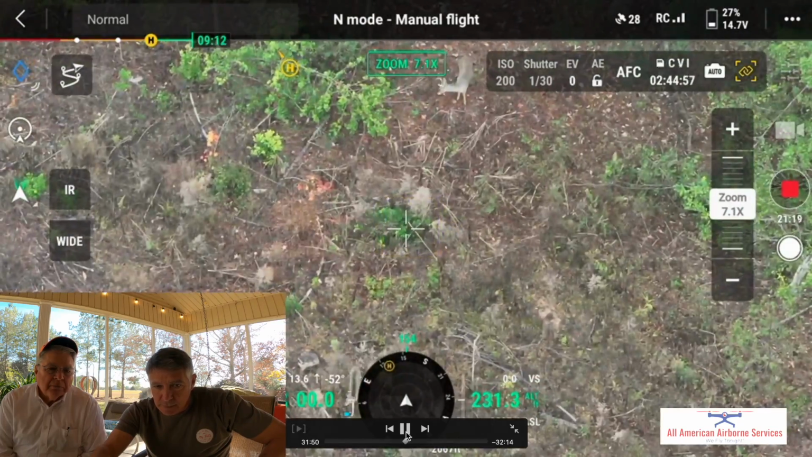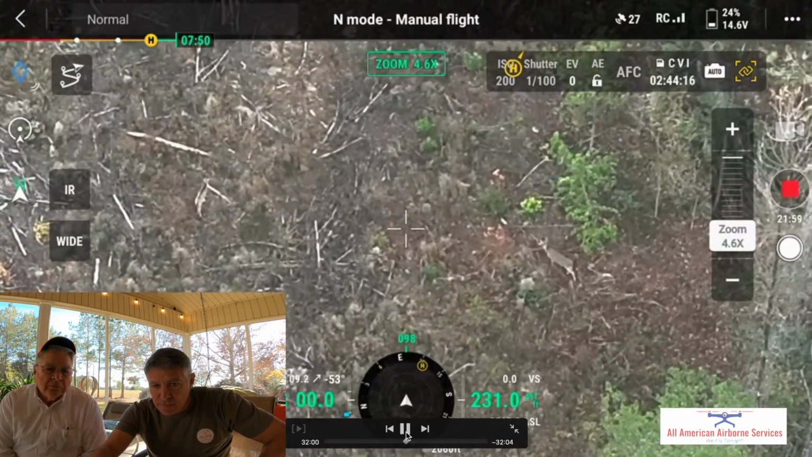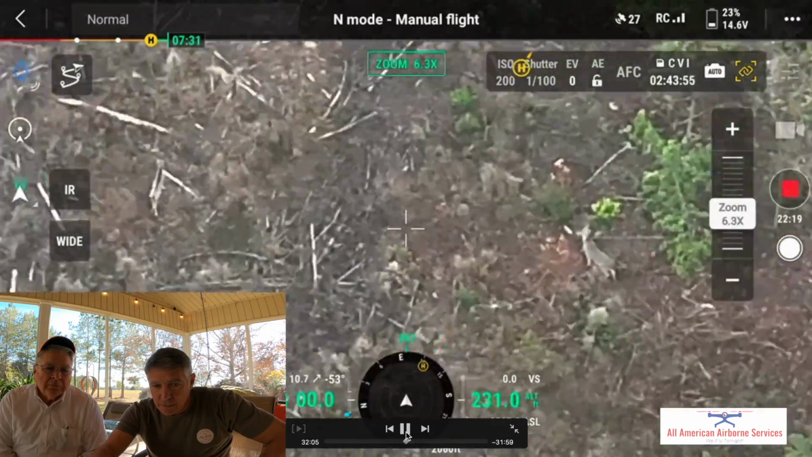she gets up and runs off, and he's like, well, dag nabbit. And you can see him just sniffing. Boy, he loves that smell.